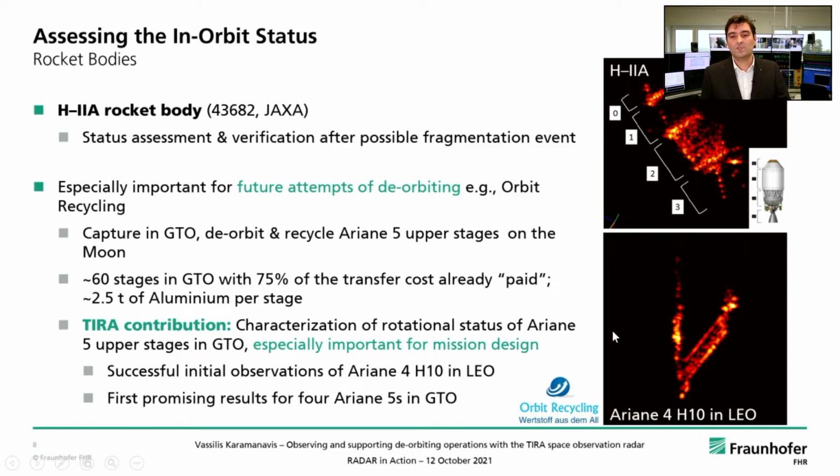The image is shown here. And we have also obtained promising results for 4 Ariane 5 upper stages, this time in geotransfer orbit, which is our target anyway, where we have performed observations from ranges of about 5,500 to 6,000 kilometers up to ranges of longer than 20,000 kilometers.